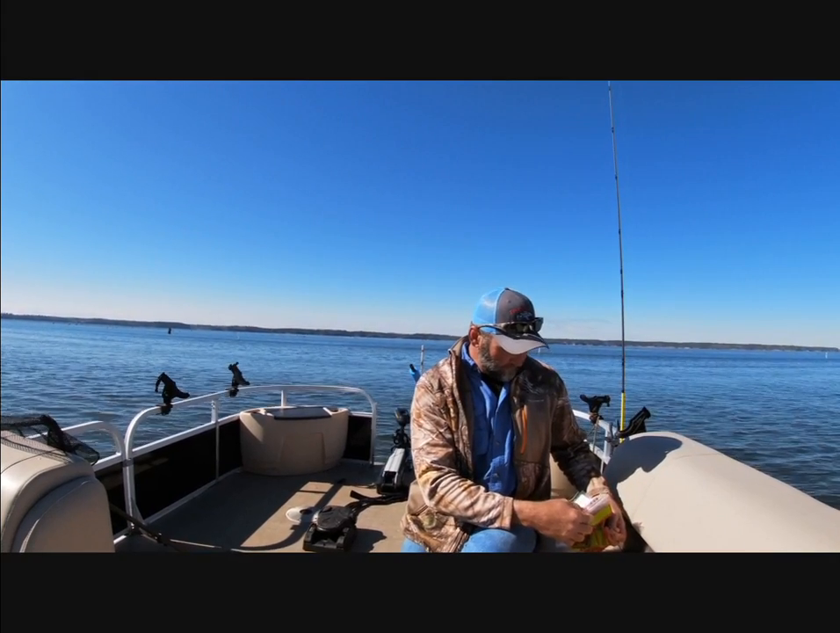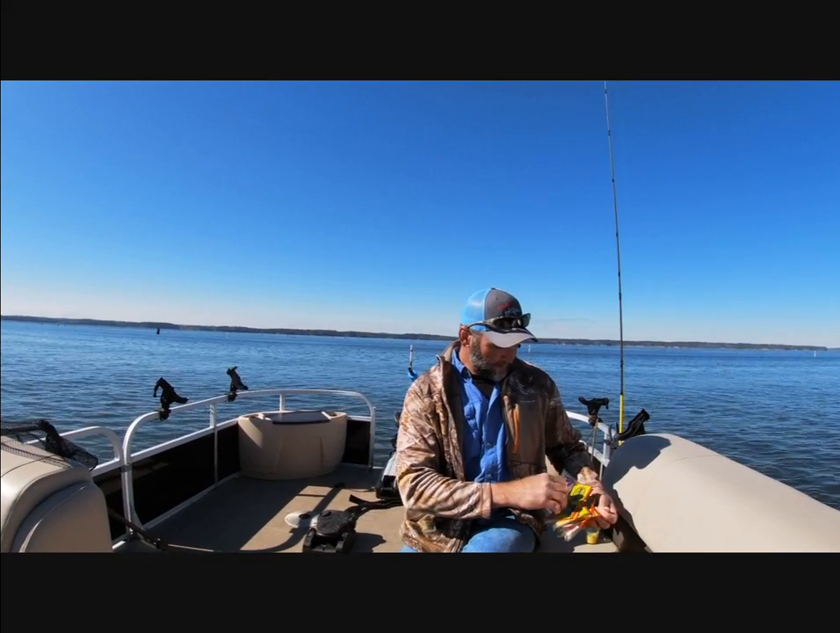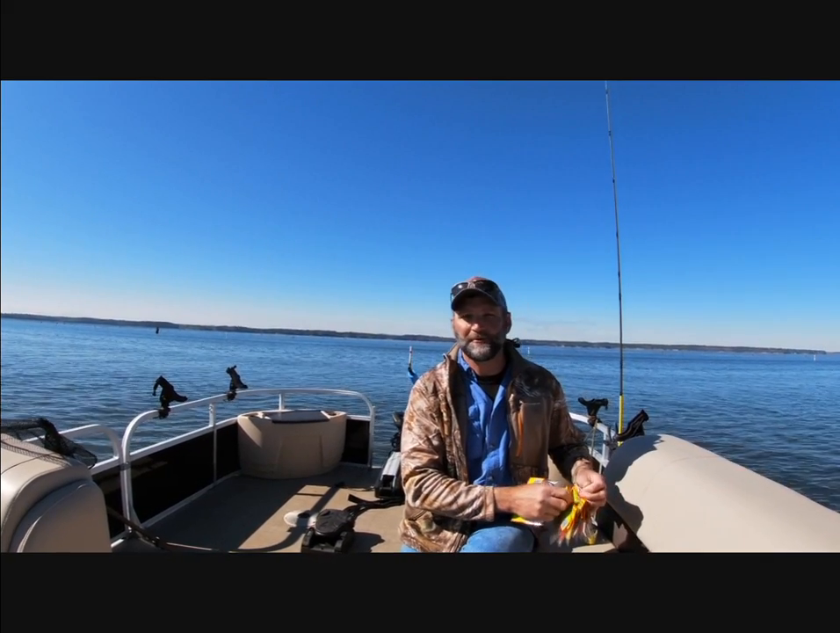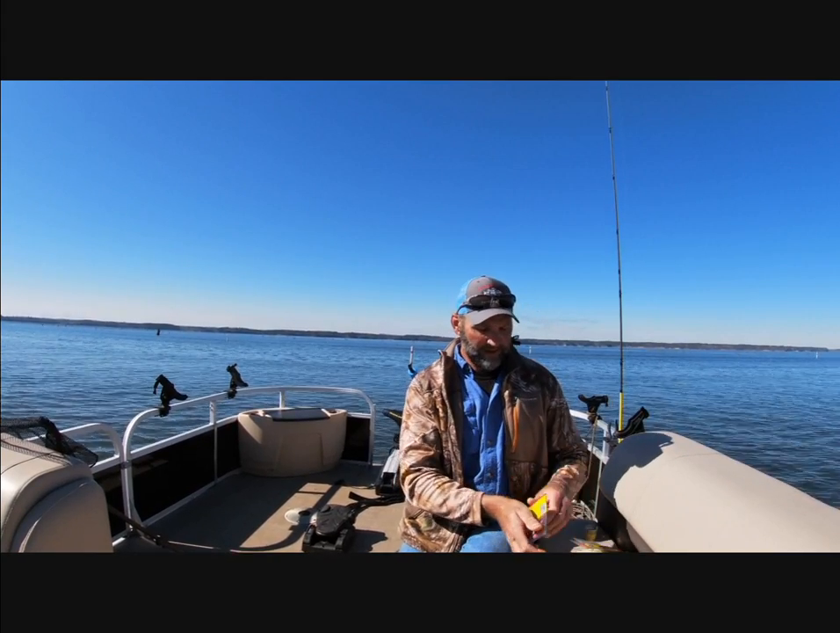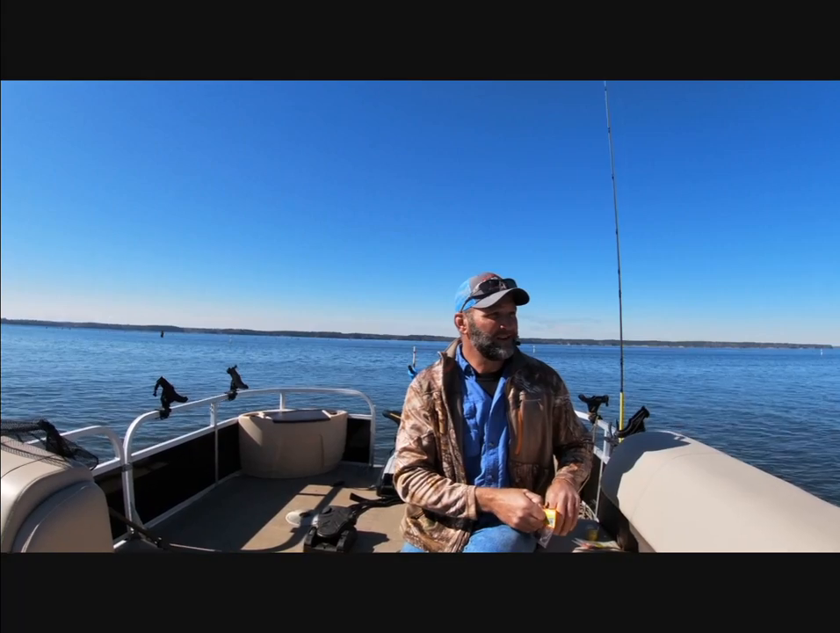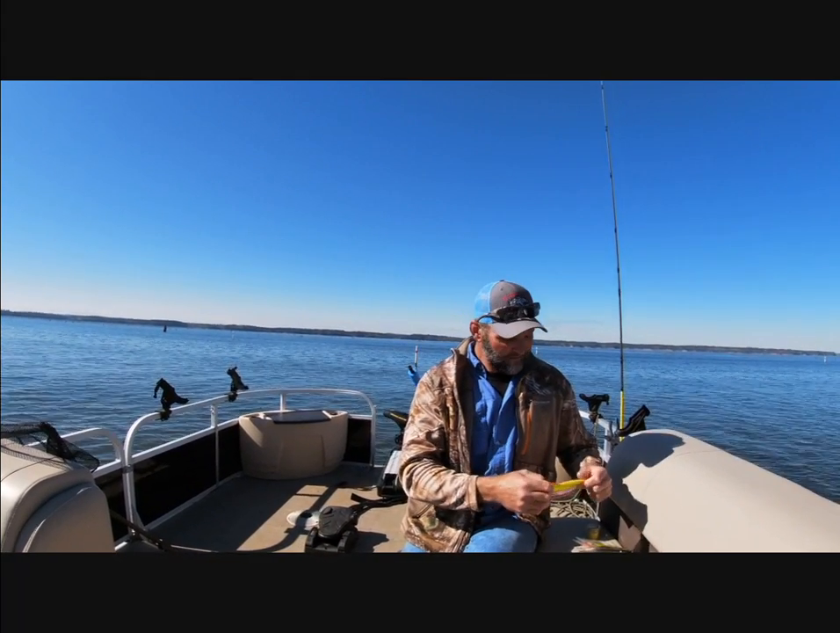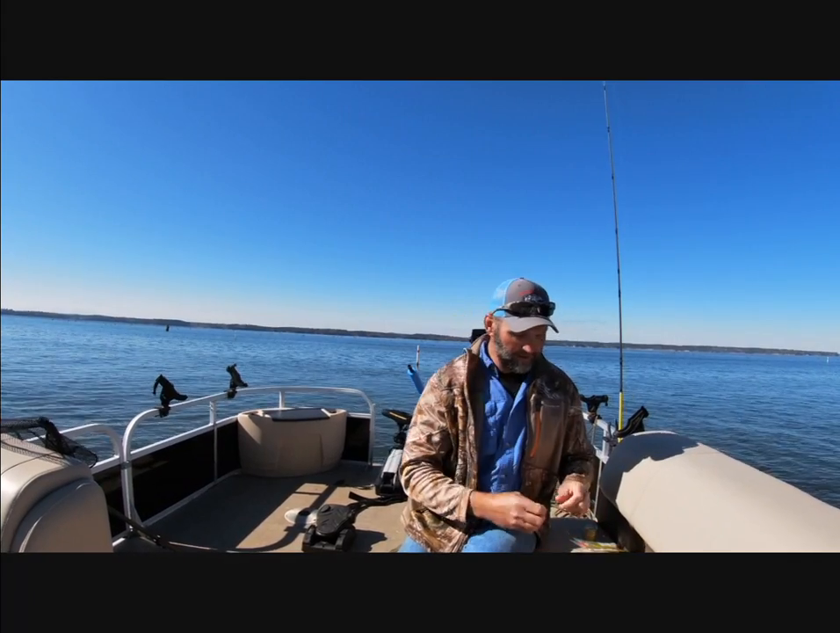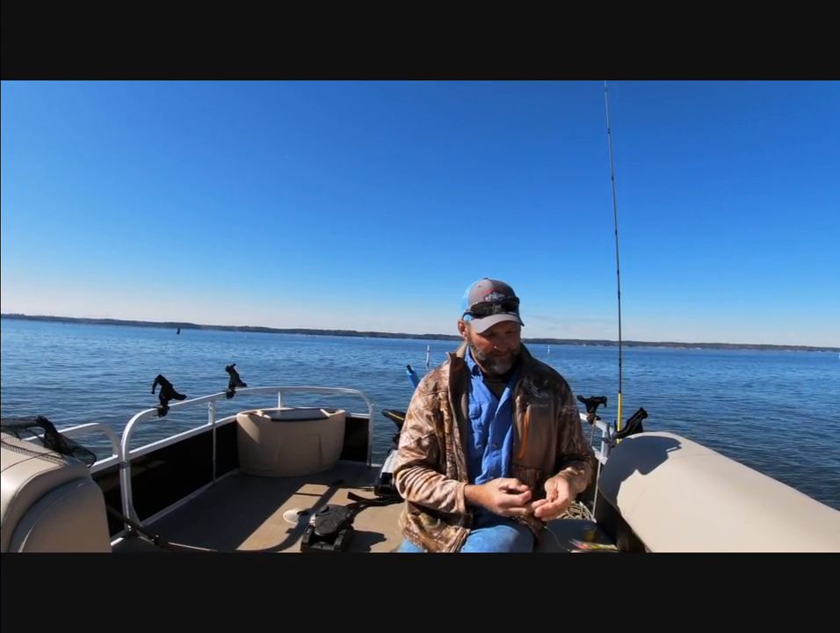Sometimes you can just leave for a couple of hours and come back and you'll catch another 3 or 4 or 5. You know, you just got to give them a little time. Leave them alone for a bit. Go fish some more spots, and they'll probably sit on this structure all day. So you come back through here later on, these same fish most likely will be here, and you can try them again.